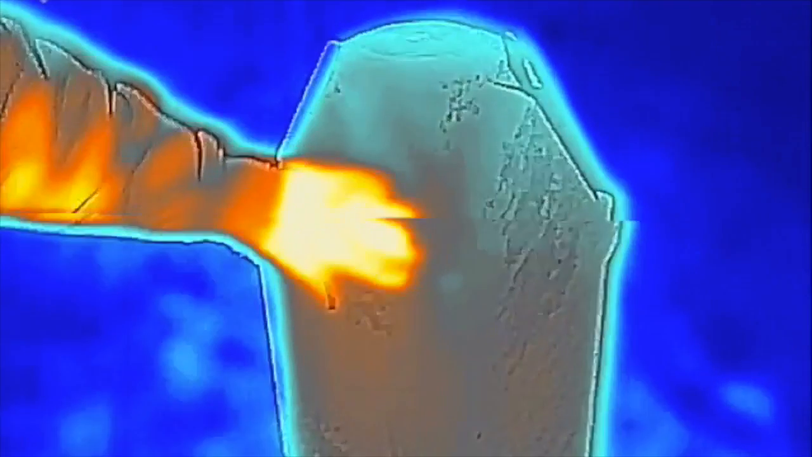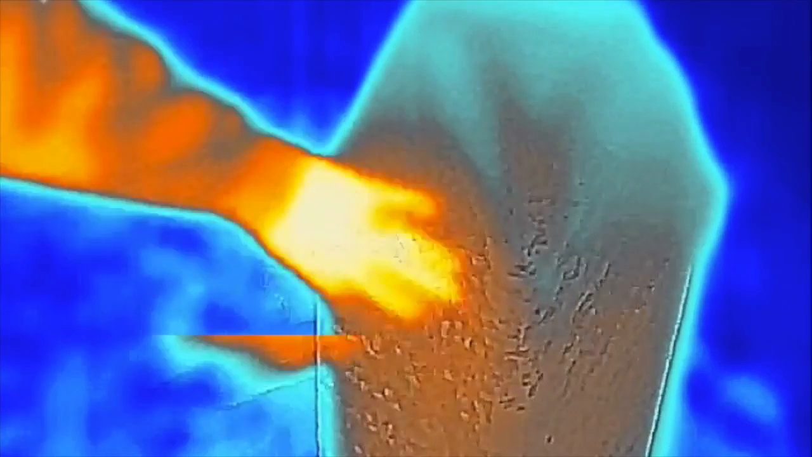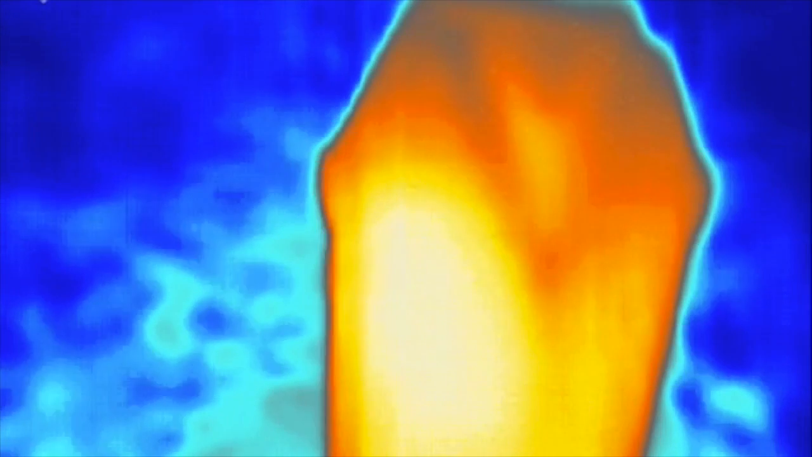Does it feel warm? It does right in here. Up top it's cold. Yeah, we can see that with the Flir One. Down here it's warmer. Yeah, once you took your hand away, it really started glowing. You can really see where it's hot. So if I change it to the hottest, move your hand. There's where it's the hottest, right?